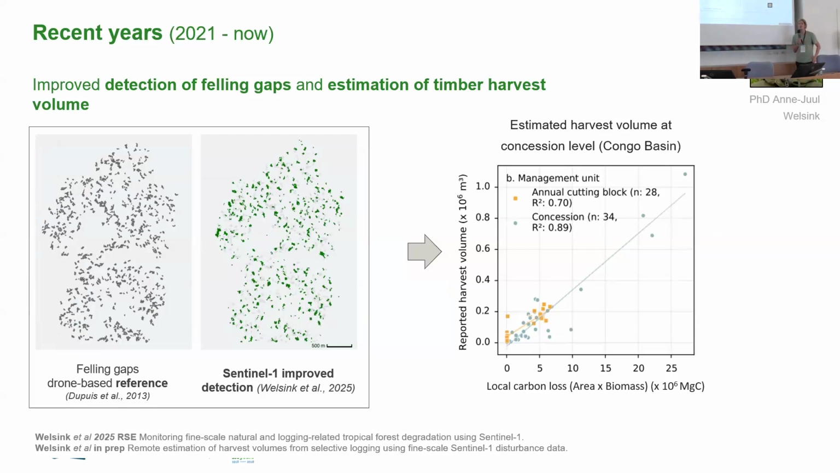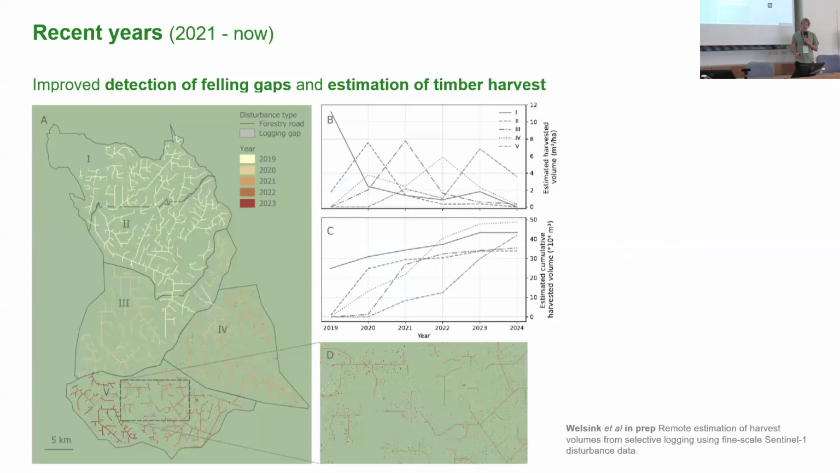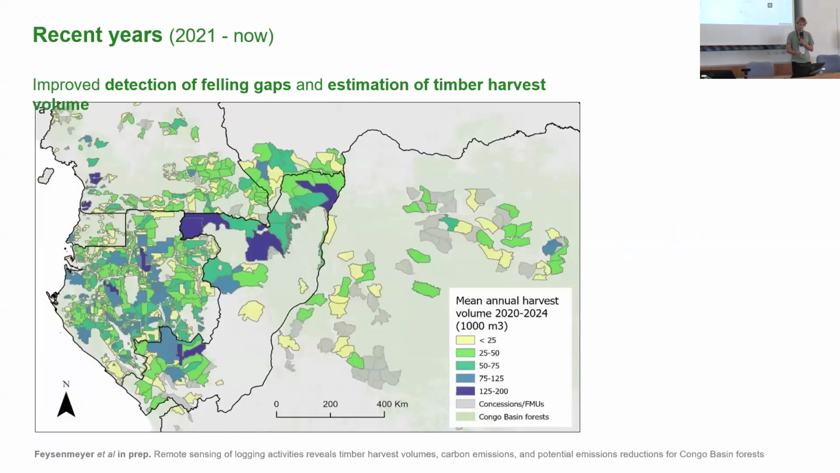on improved detection in logging concessions. Combined with in situ information from the Nature Conservancy, large scale across the Congo Basin and other tropical regions, on harvest volumes, that now allows us to some extent to estimate harvest volumes from Sentinel-1. Here's an example that shows that this allows us now, with about 20% uncertainty, to track the development of logging through different compartments, subcompartments, and forest management units within larger concessions. And we can also aggregate it across the Congo Basin.